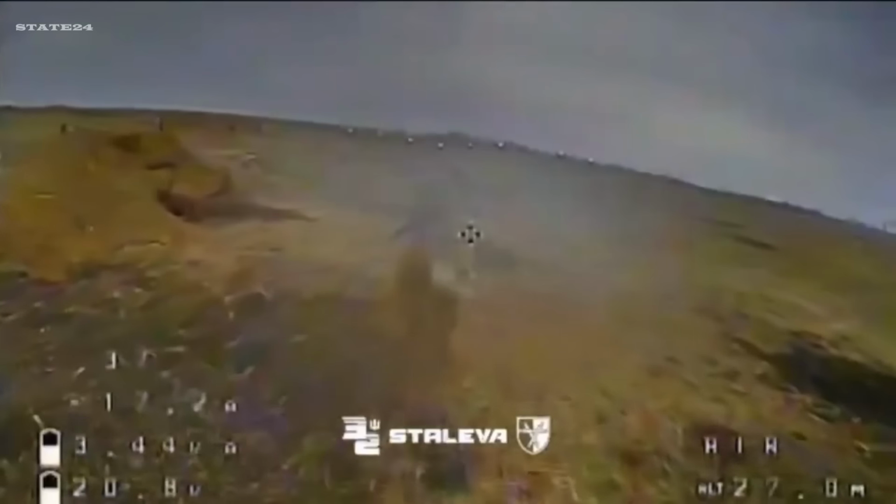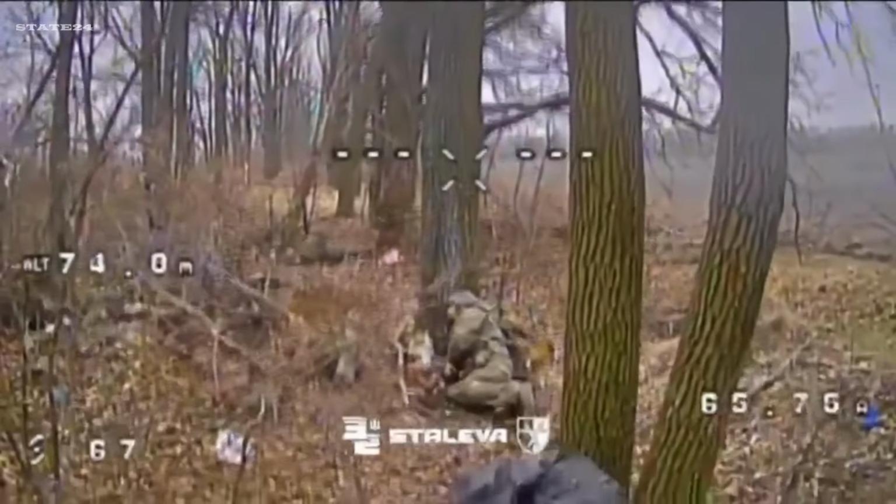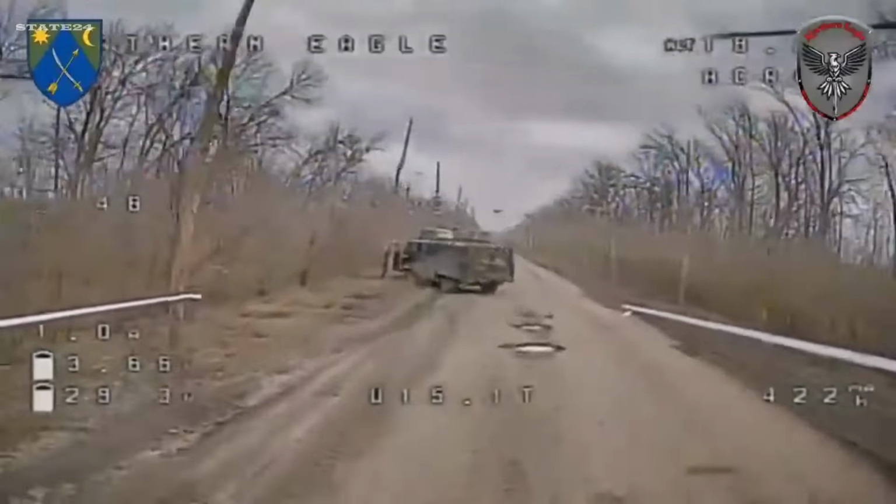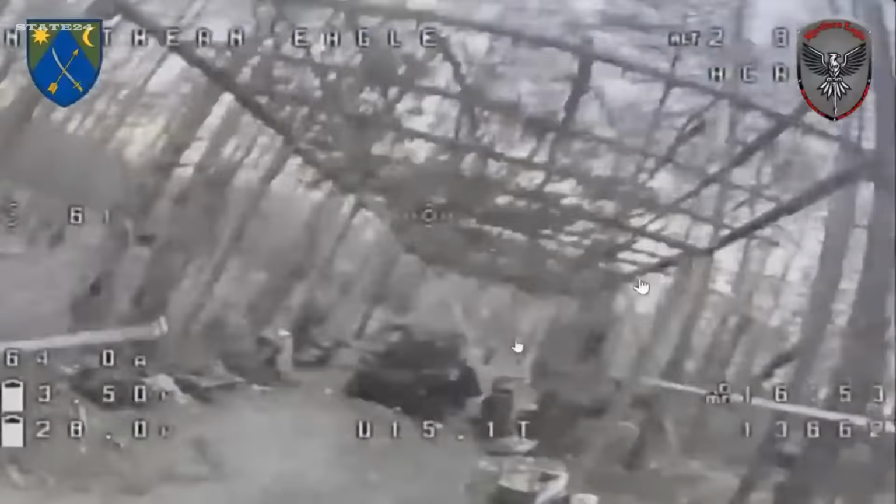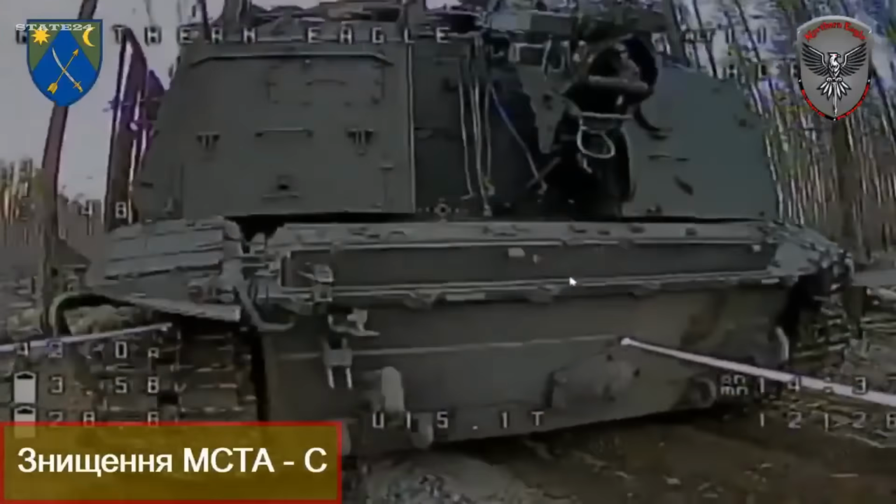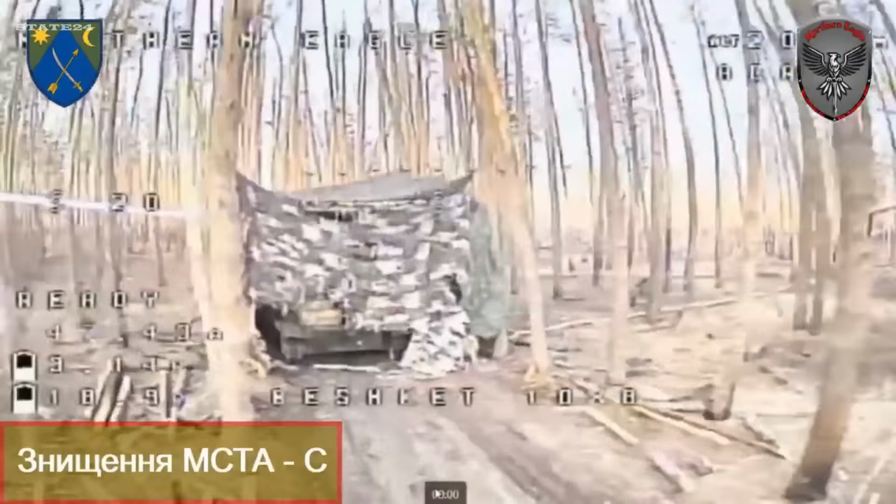But these aren't ordinary drones. They're fiber optic FPV drones. No signal loss, no jamming, no escape. One by one, targets are found. Russian soldiers, artillery systems, communication equipment, even a rubber boat. All tracked and destroyed. Every move is watched.